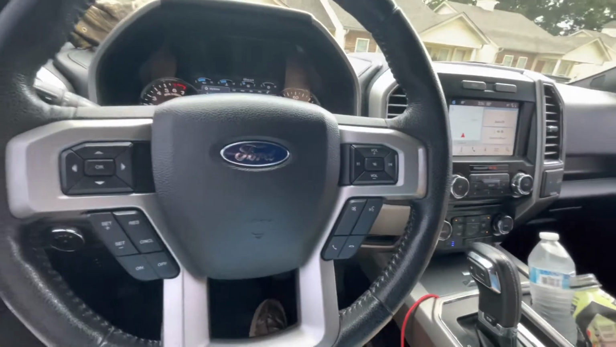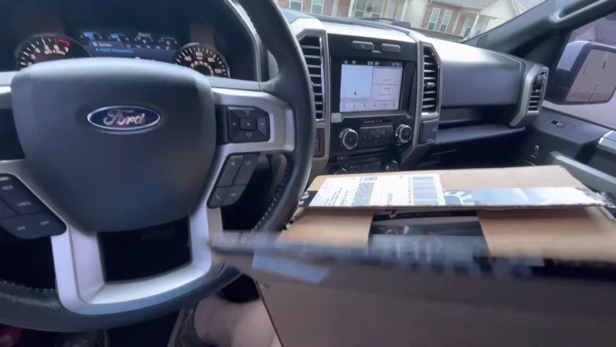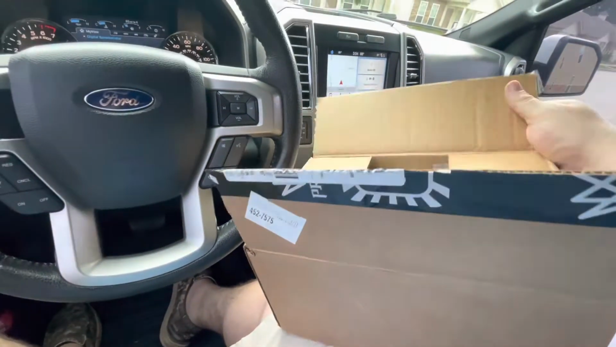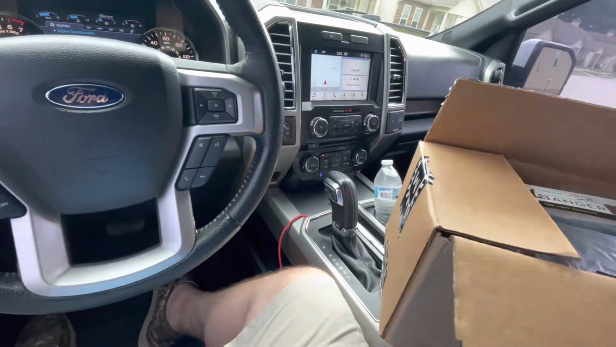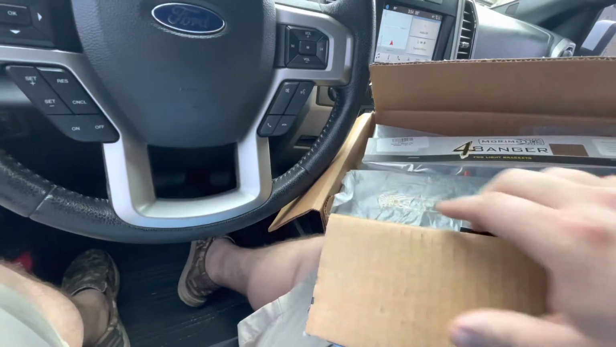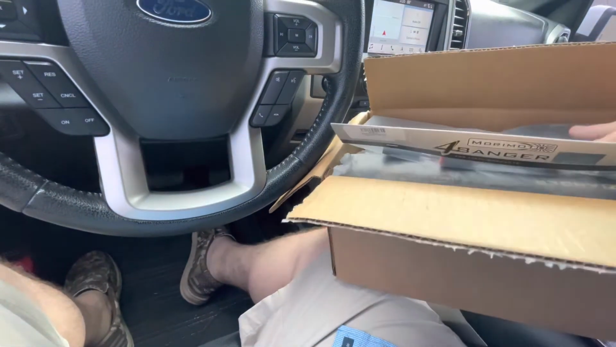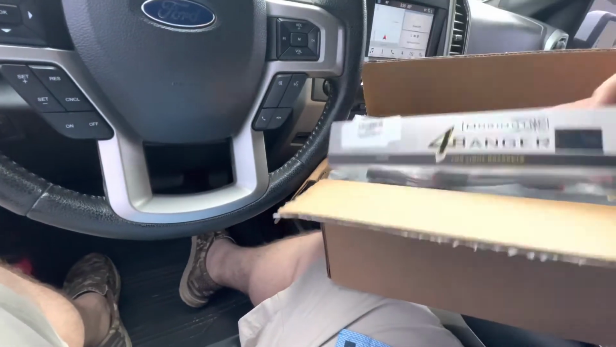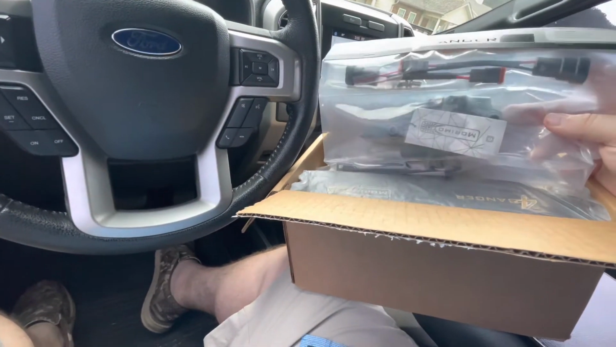Alright guys, it looks like I finally got one of the packages in from Morimoto. I want to show what everything was packaged up like. Looks like they shipped the fog lamps, or the 4-bangers, and the headlights separate. So the shipping information shows that the headlights will be here tomorrow, but these came in today, and I figured I'd go ahead and get these installed so I'm not doing everything at once.